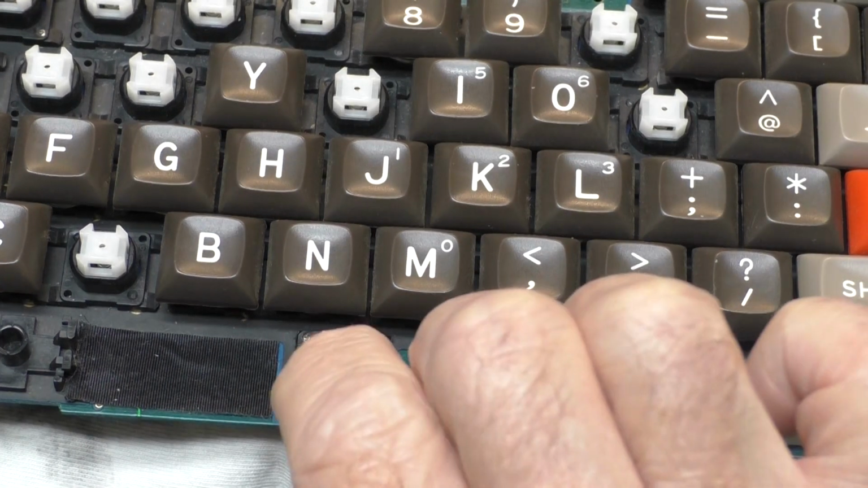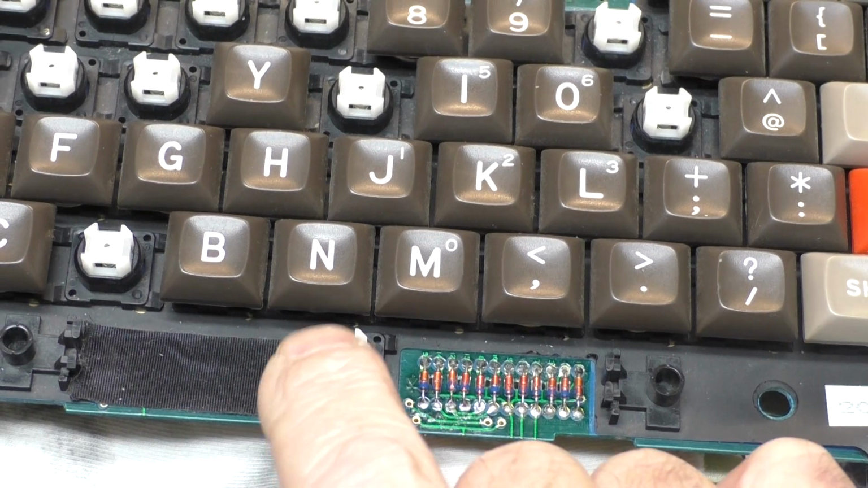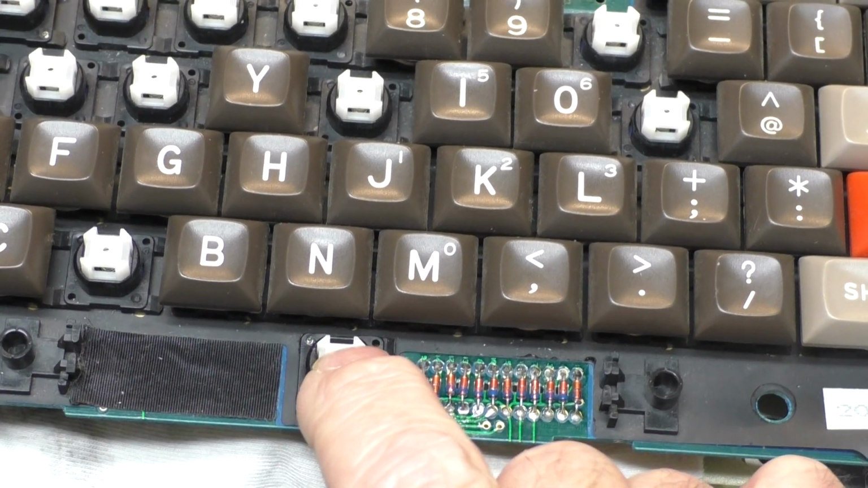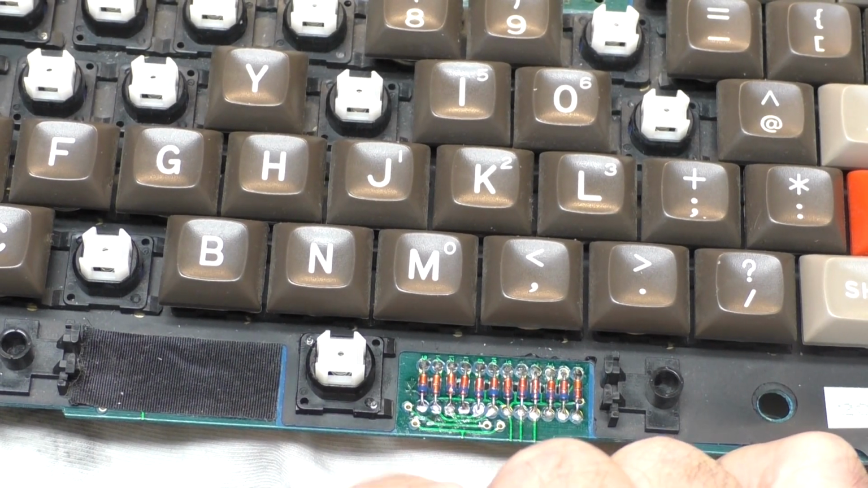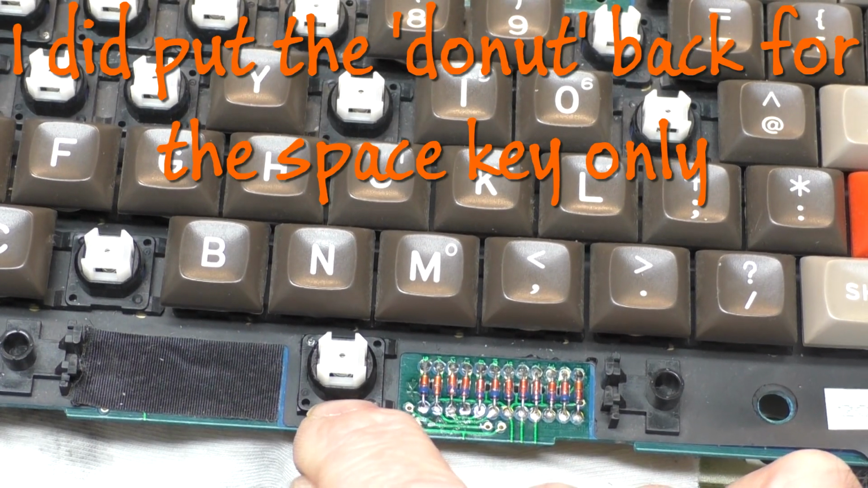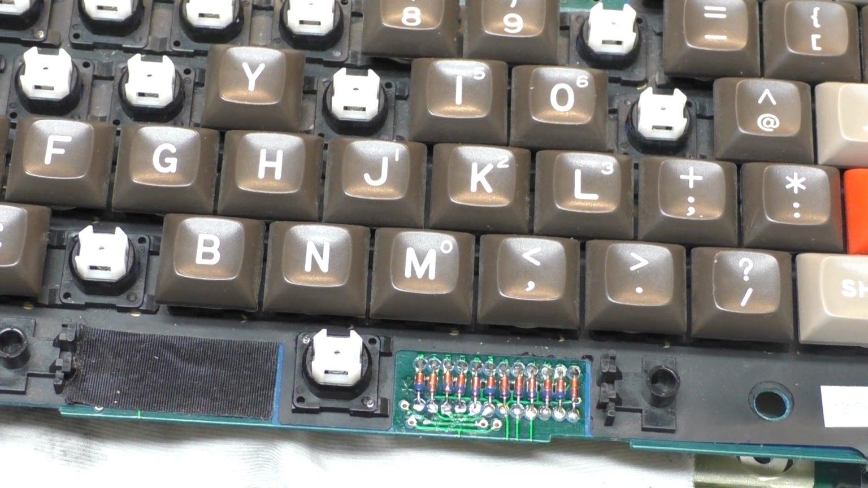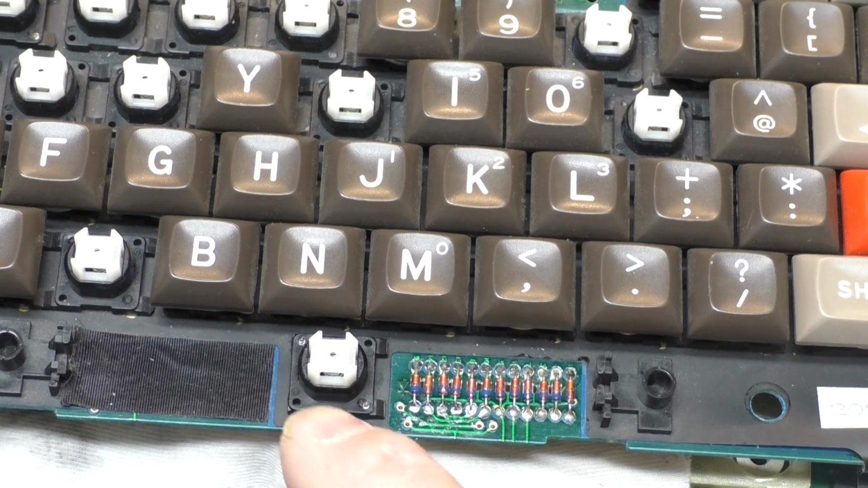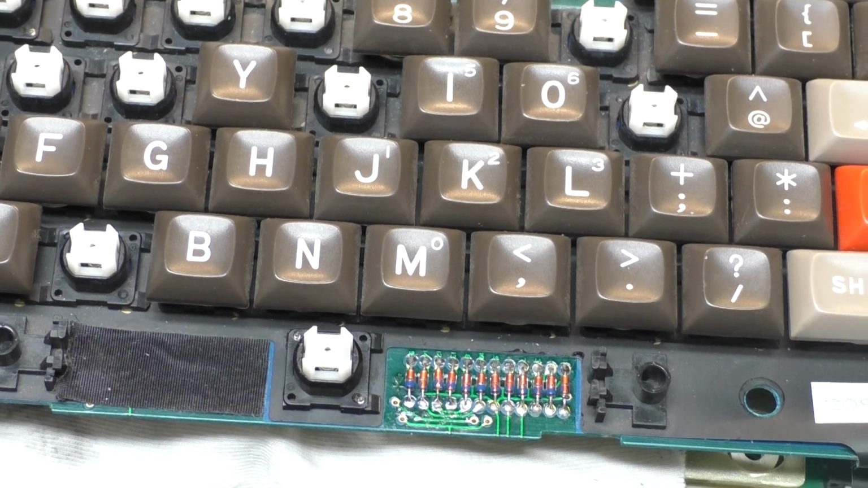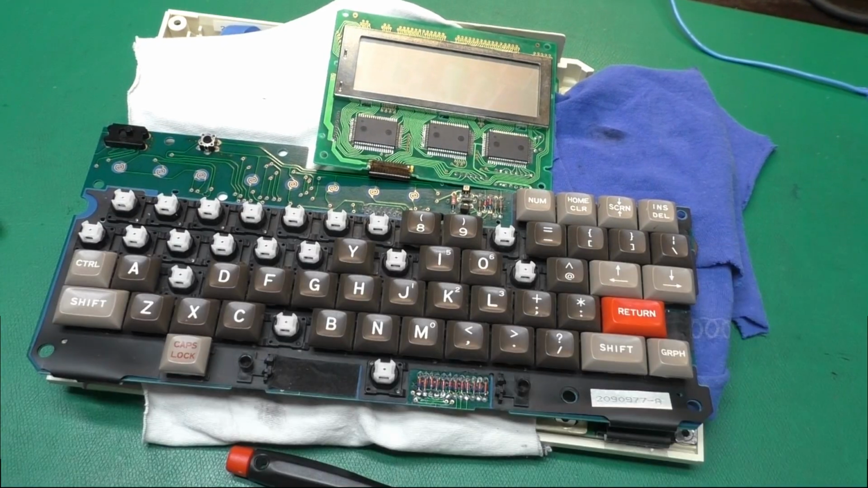Now, hopefully that'll also work for this space key. I don't know, I haven't tried it yet. If not, I'll have to put the little donut back in there for this one. I don't know what the difference is, if the layout on the membrane is a little different on the space key versus the other keys. So we'll give it a try and see what happens. But I wanted to show you how you could do that for at least most of the keys without having to disassemble everything and go crazy like I did.